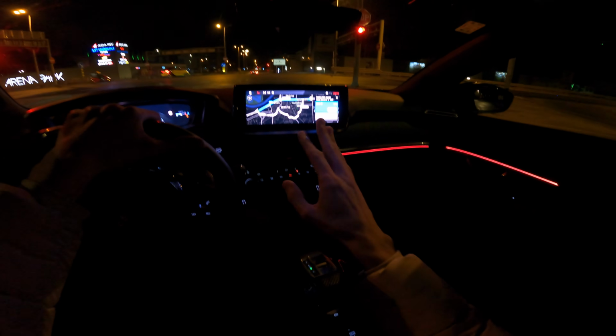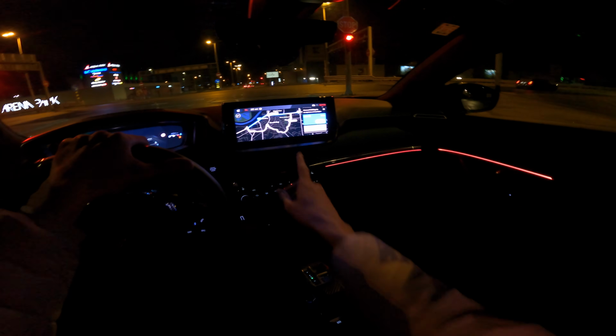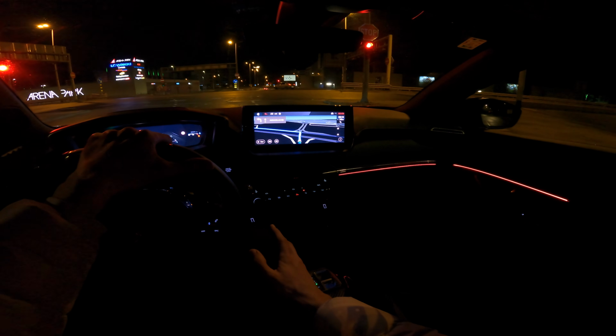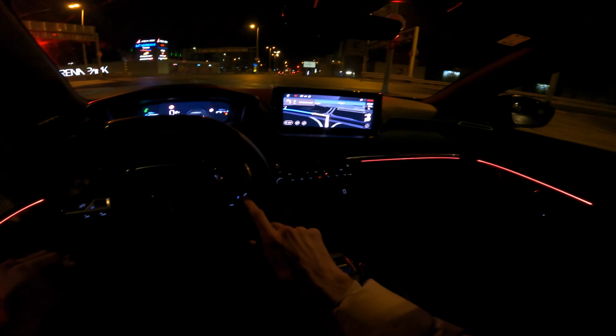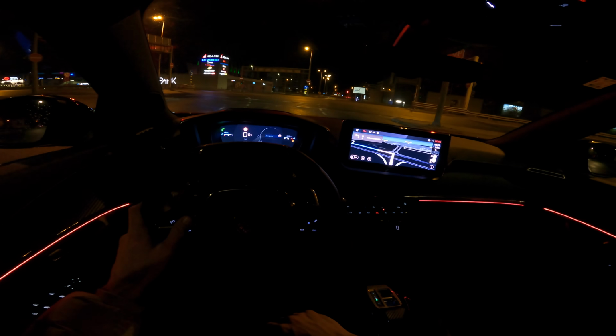It'd be safer if you were not typing while driving. Yeah, somehow it's illegal to tap on these, but not on your phone while driving. You can use the voice commands, but the last time, I think in the Peugeot, it was just not working in this region for some reason. So I just wanted to show the navigation slightly.